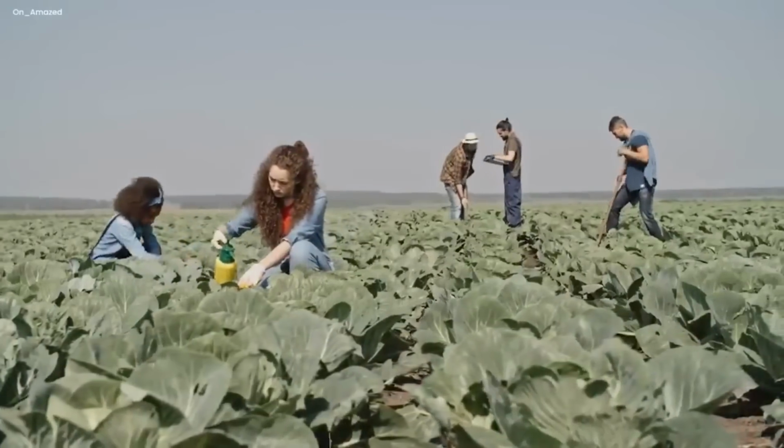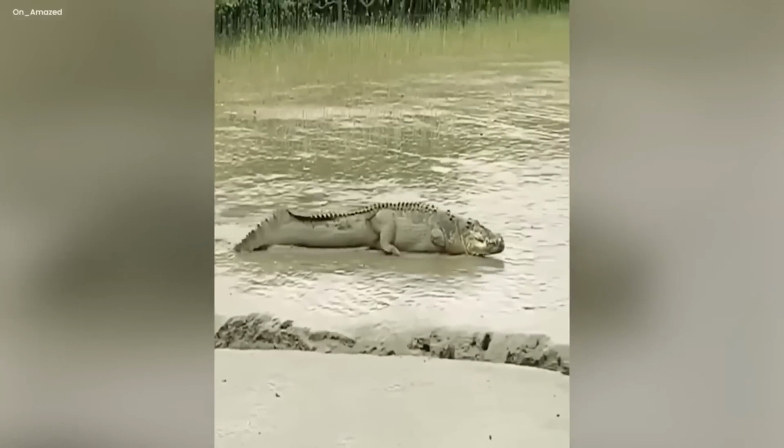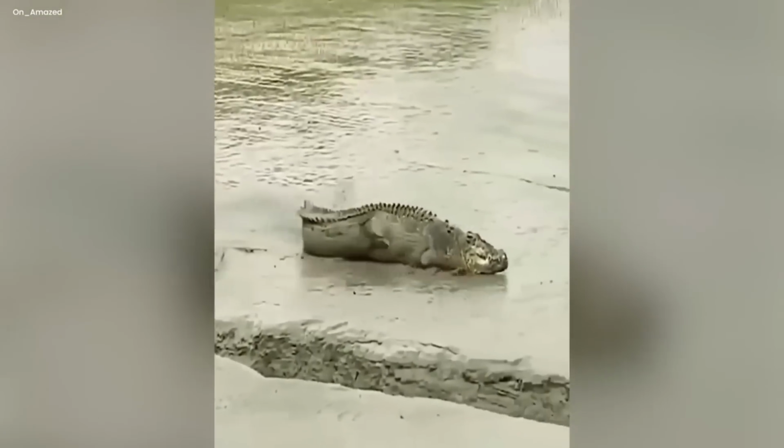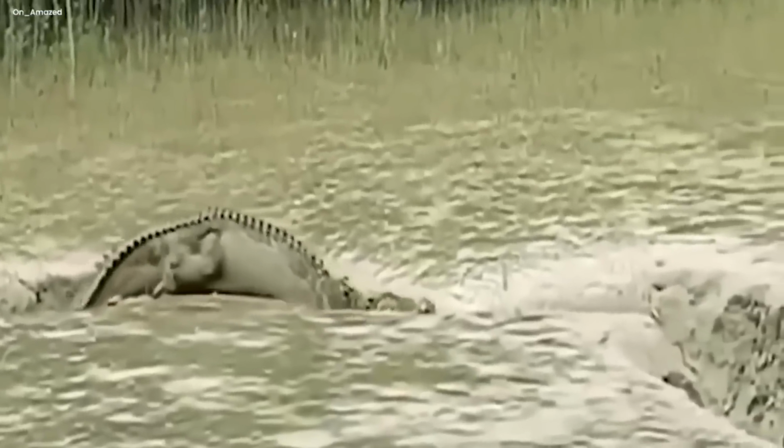No arms at all. The farmers doing their daily work could not believe their eyes when they found this odd creature. Its scaly tail moved around, swishing and swaying, going through the fields in a really interesting and kinda spooky way. The camera took a video of every moment, freezing the creature's picture with its special armless look.